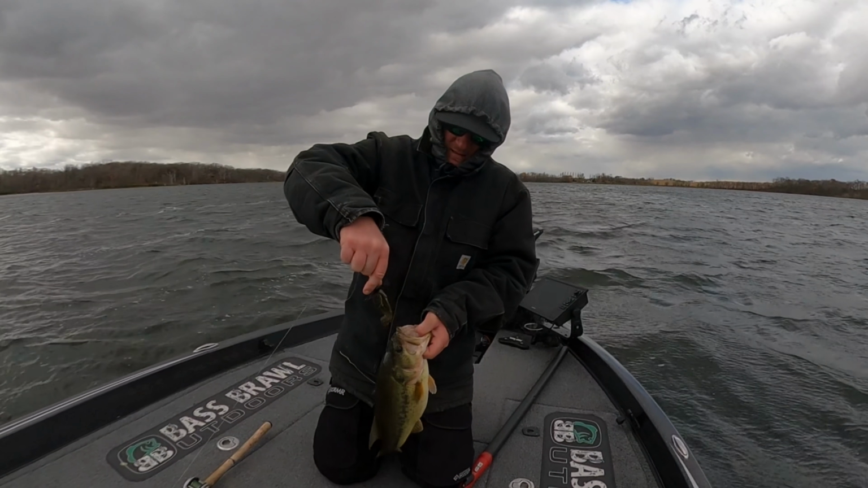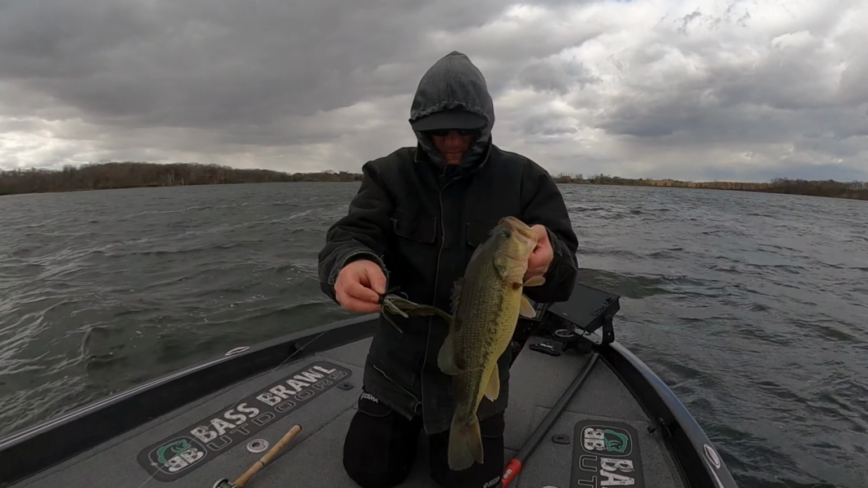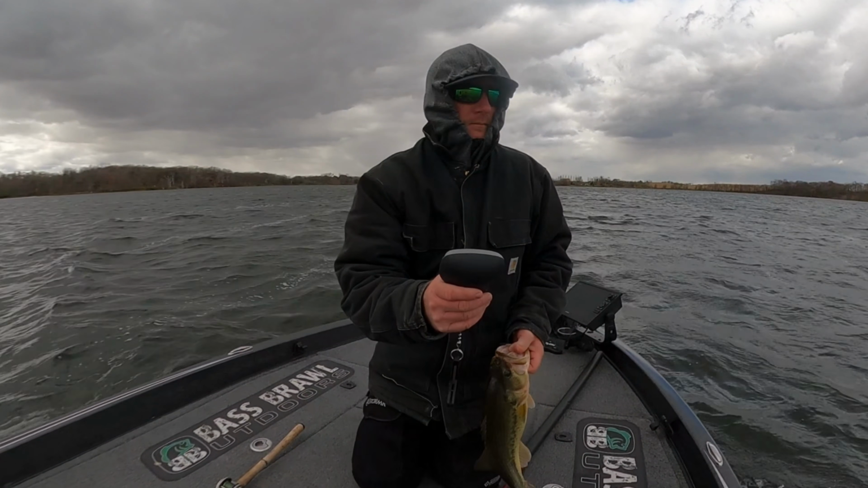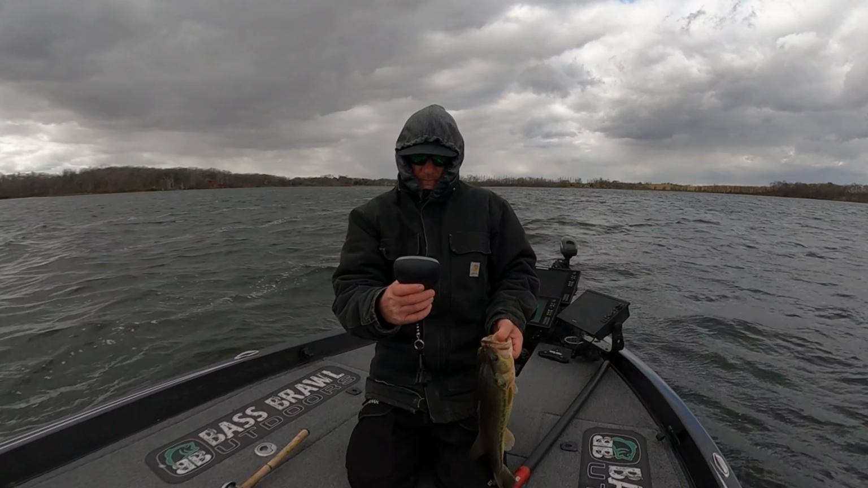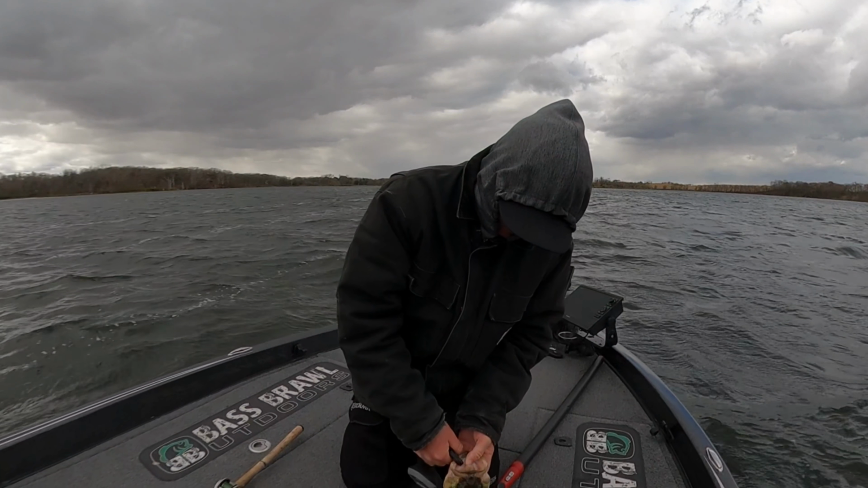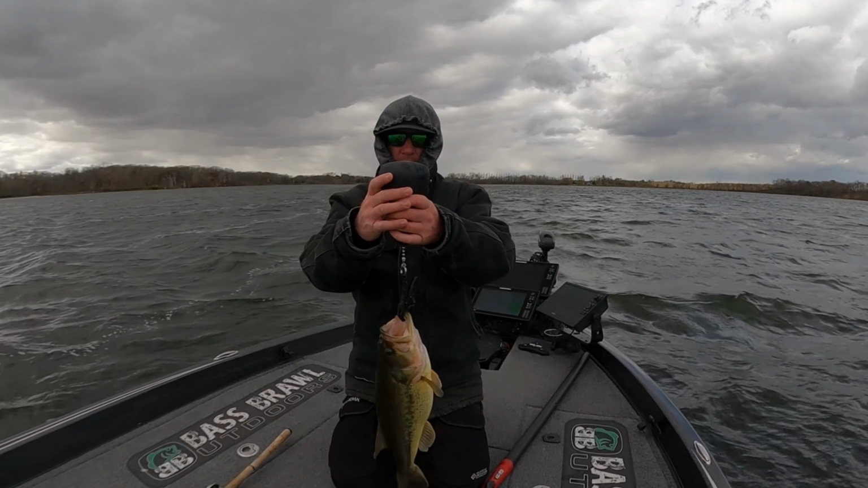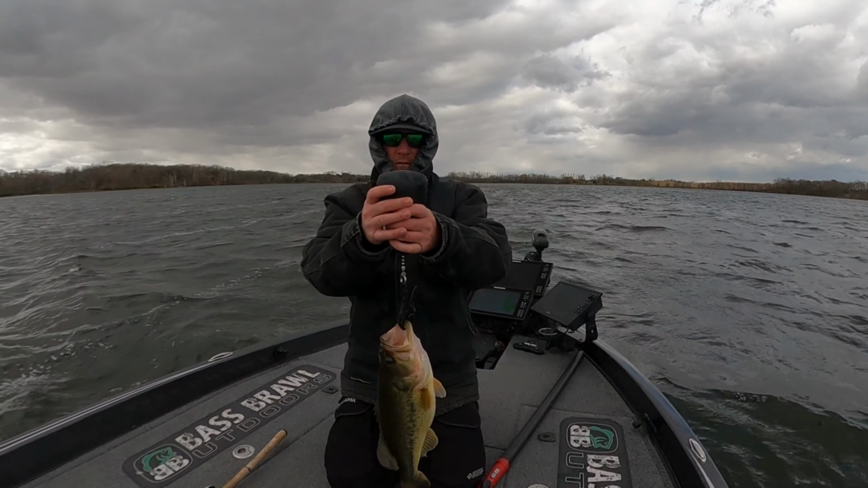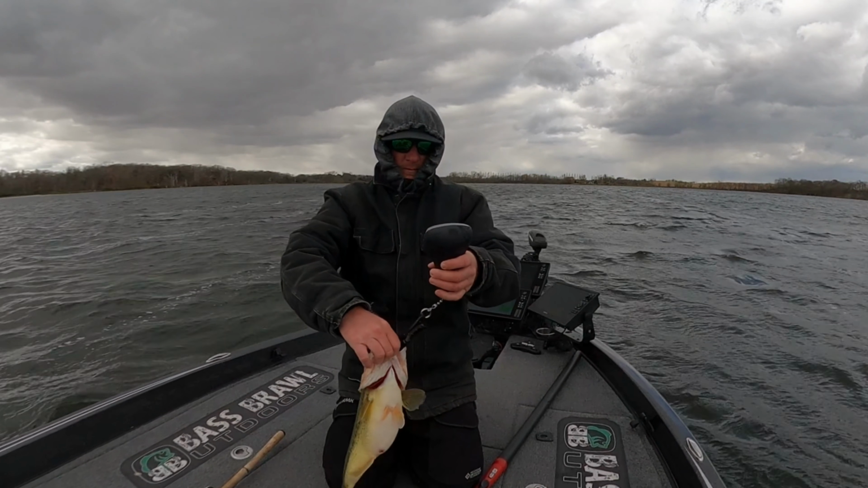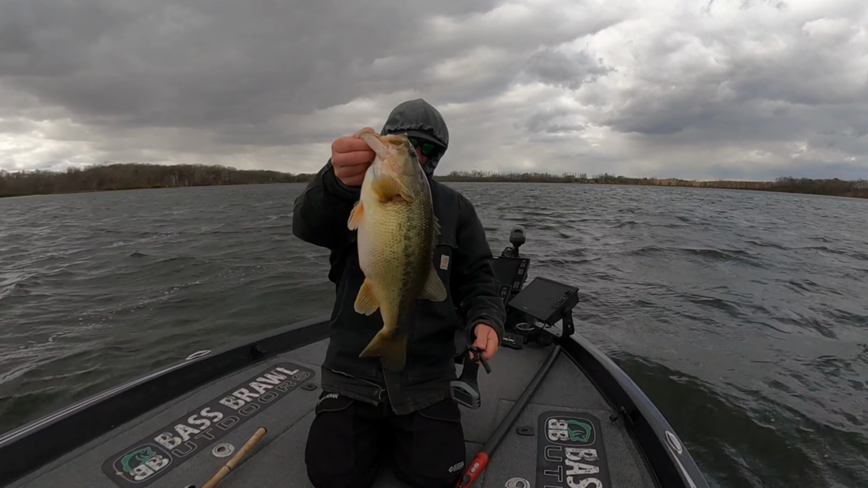This 3/4 ounce AT jig and Spark Shad is getting crushed on. Four pounds, almost 2 ounces.